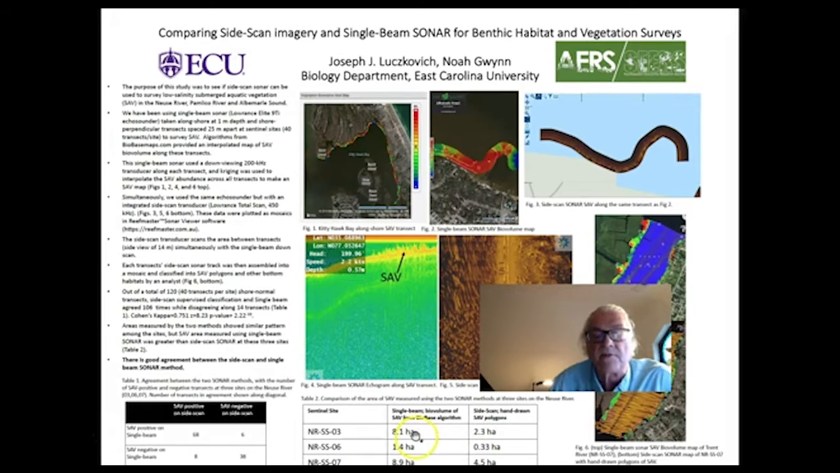The bio-based method, with their algorithm, may actually overestimate areas of SAV because of false positives. The hand-drawn polygons, on the other hand, get a lower estimate of SAV at each of these sentinel sites in the Neuse River, but may actually be much more conservative in terms of estimating the area, so you can interpret those as sort of a minimum and a maximum of area at each site.